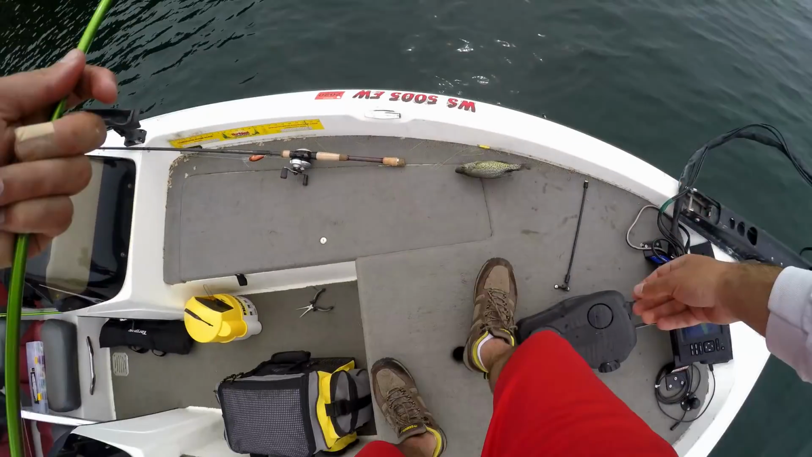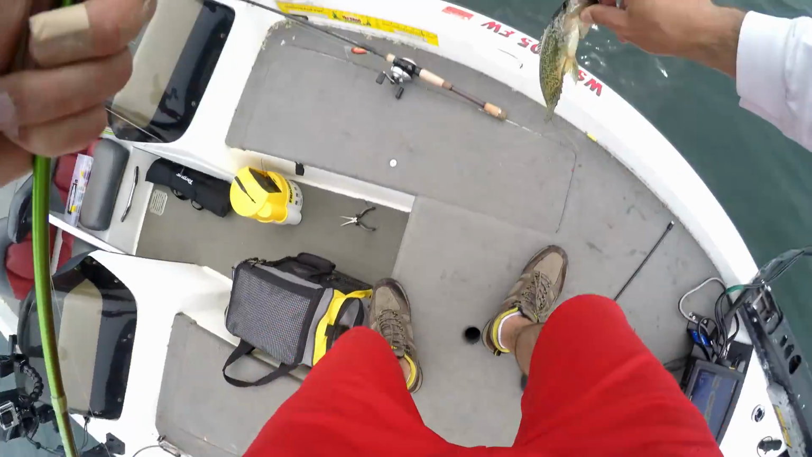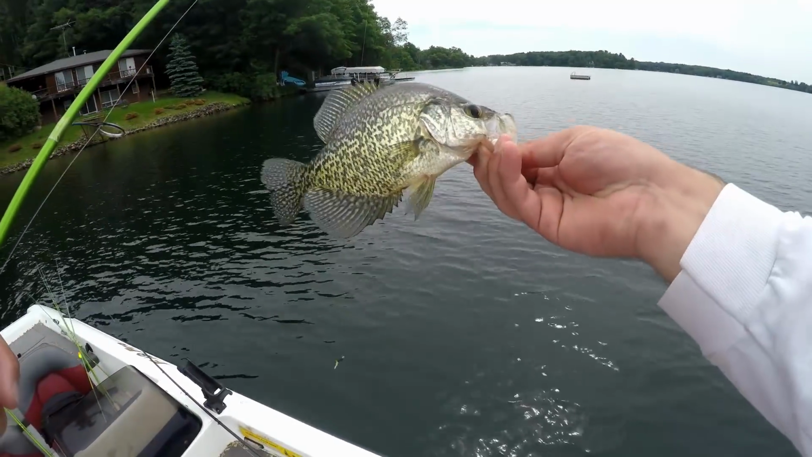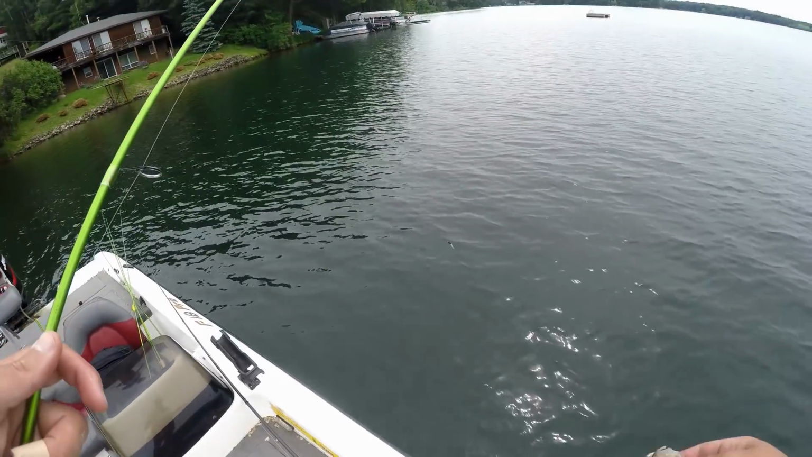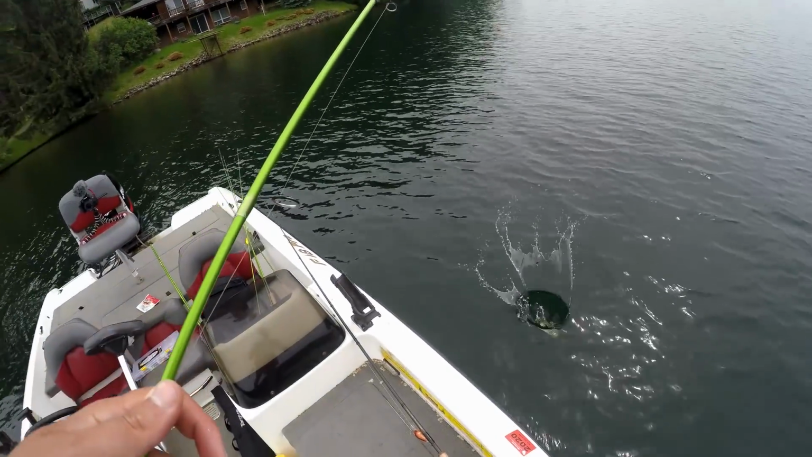Oops. Not very big. Hey, easy. I know this is flopping crappie's boat, but you don't gotta be flopping all over the boat. It's about a 9.5. I'm gonna guess 9.5. Oh, right on the money. 9.5 inch fish. He's a little guy. We're gonna let him go. But that is where they are right now. Post-spawn transition.